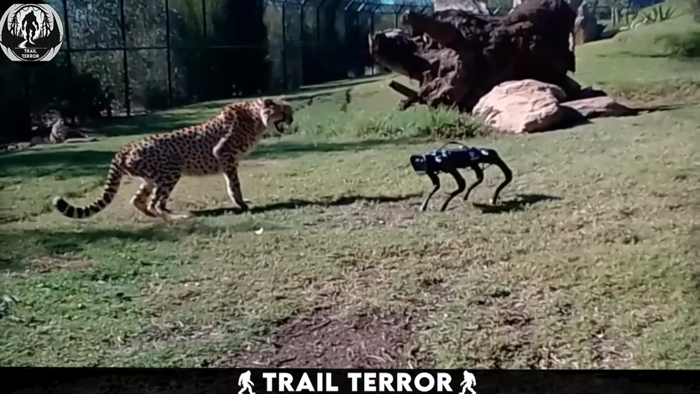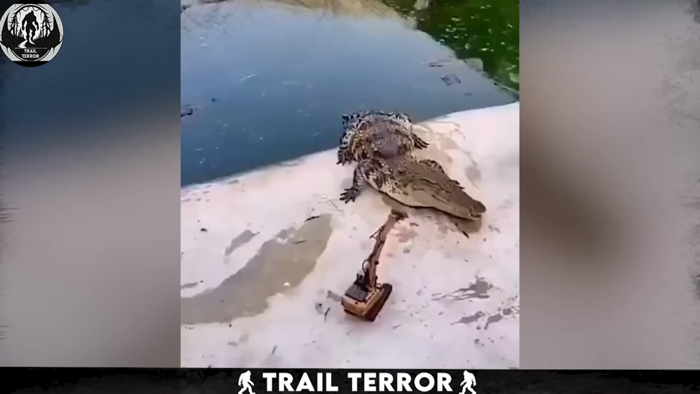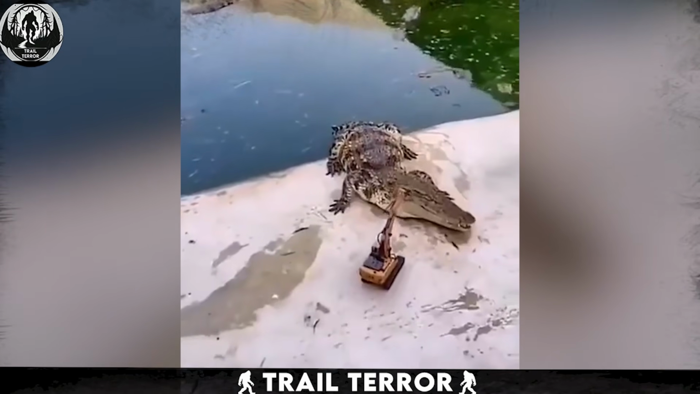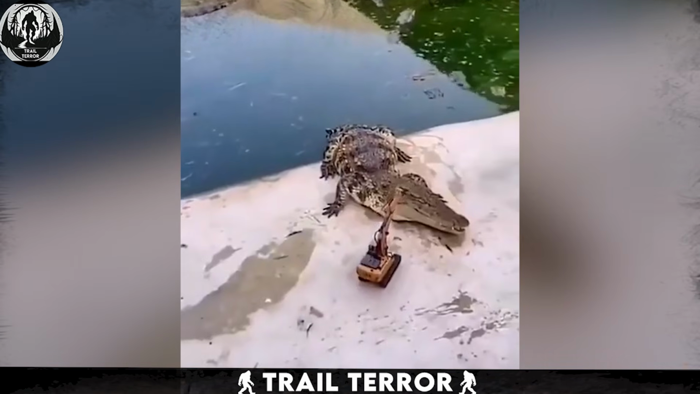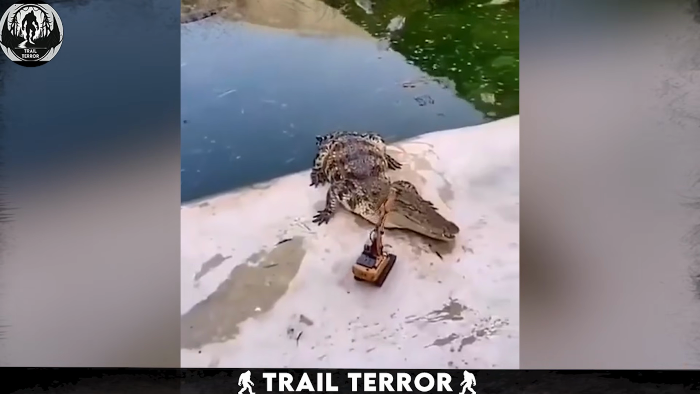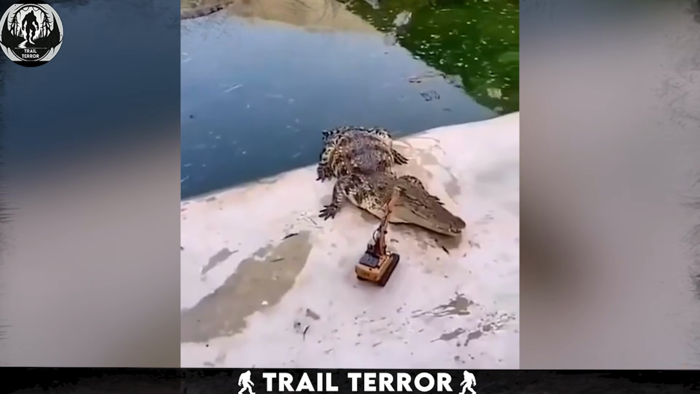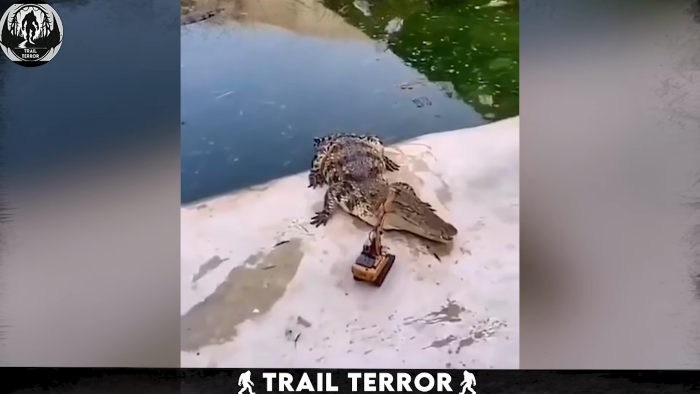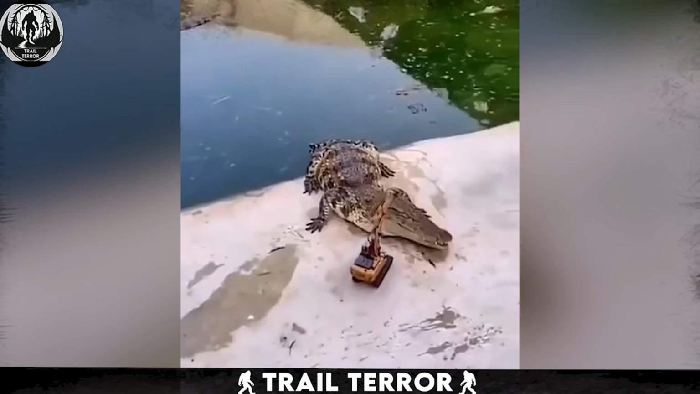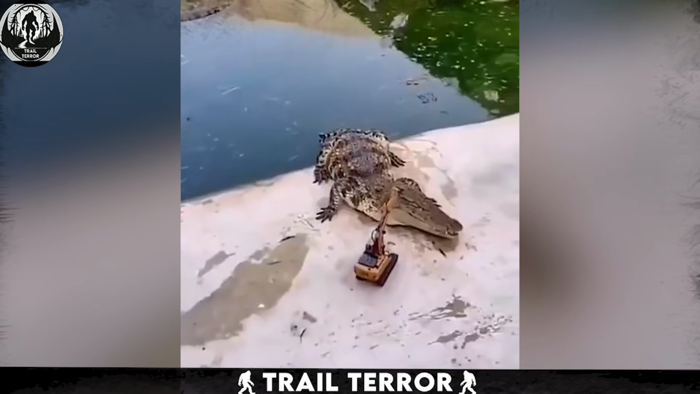Some individuals enjoy teasing animals. In this video, a group of friends visiting a pond brought along a remotely controlled toy crane. Outside the pond, a few crocodiles are resting. As part of their premeditated plan, they stand a considerable distance away from the crocodiles and use the remote control to maneuver the toy crane towards them.